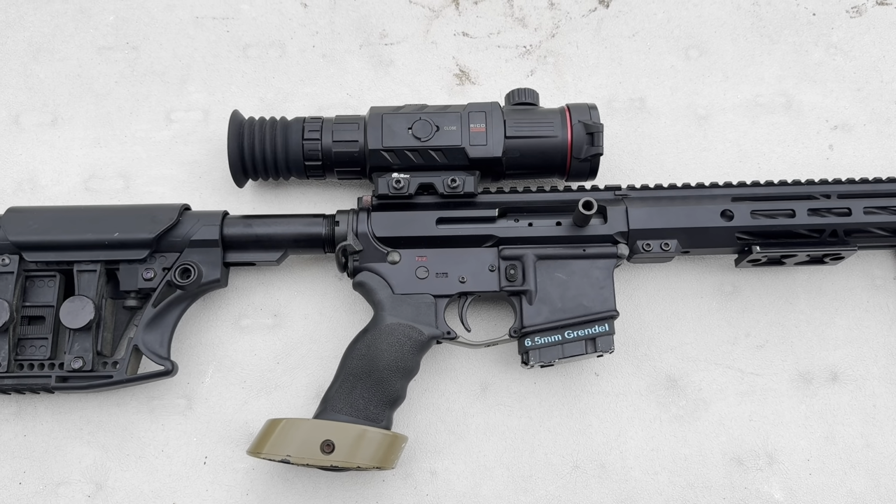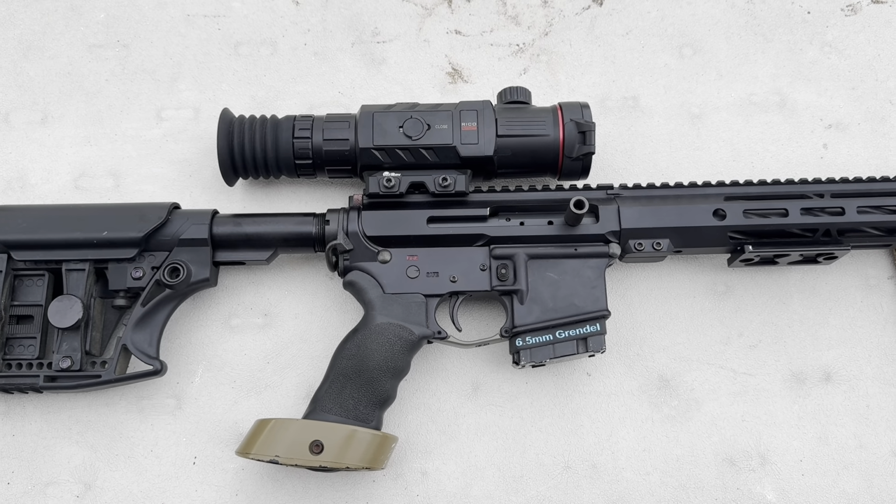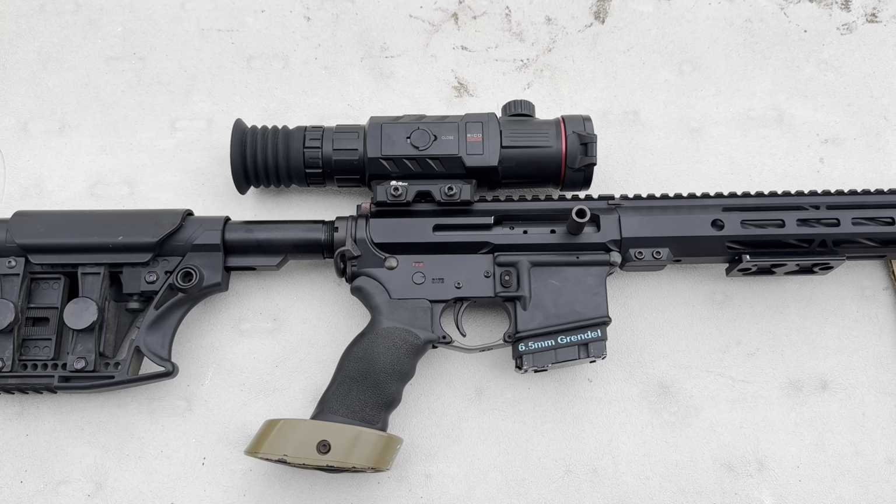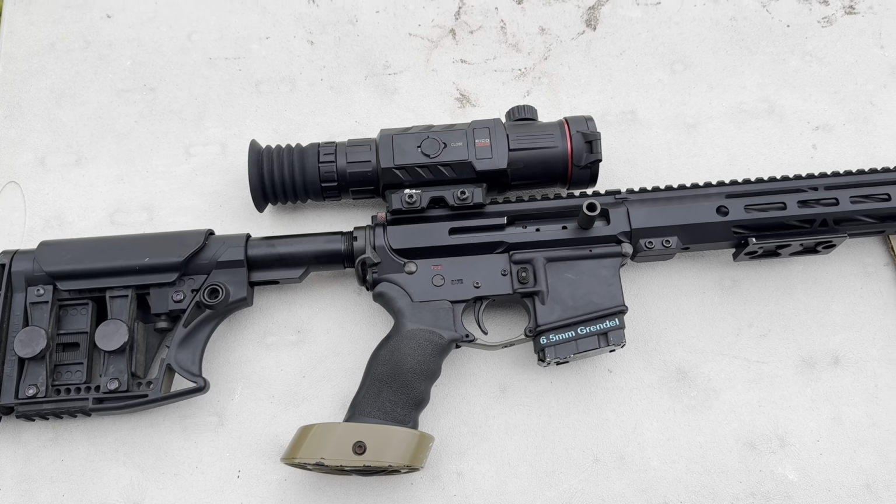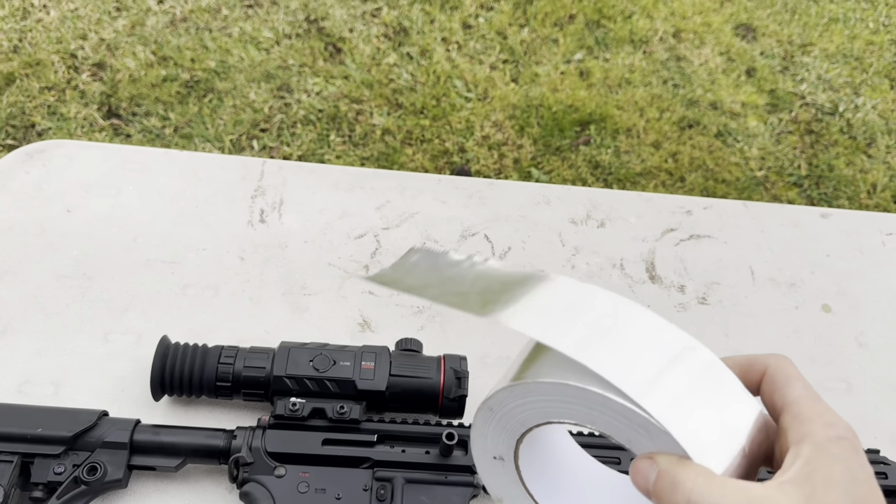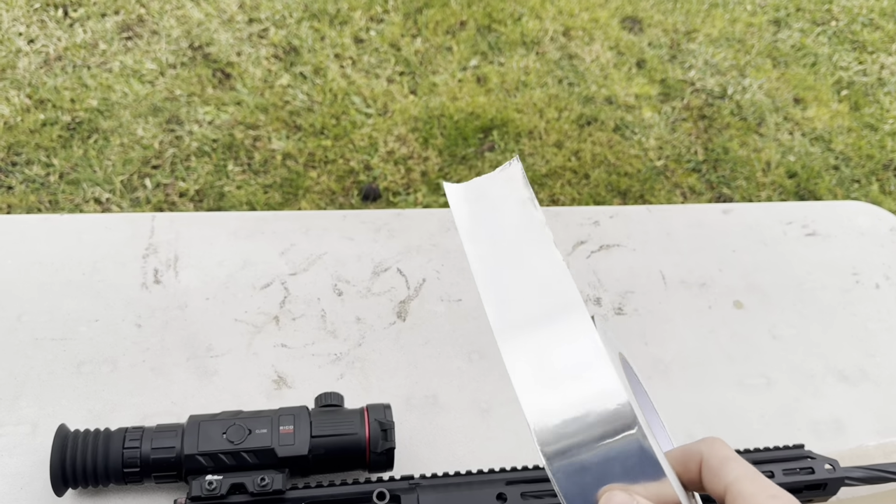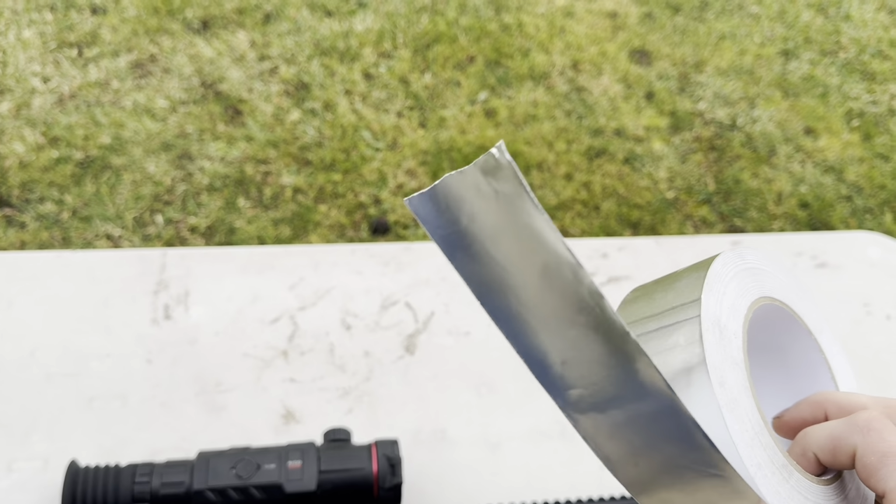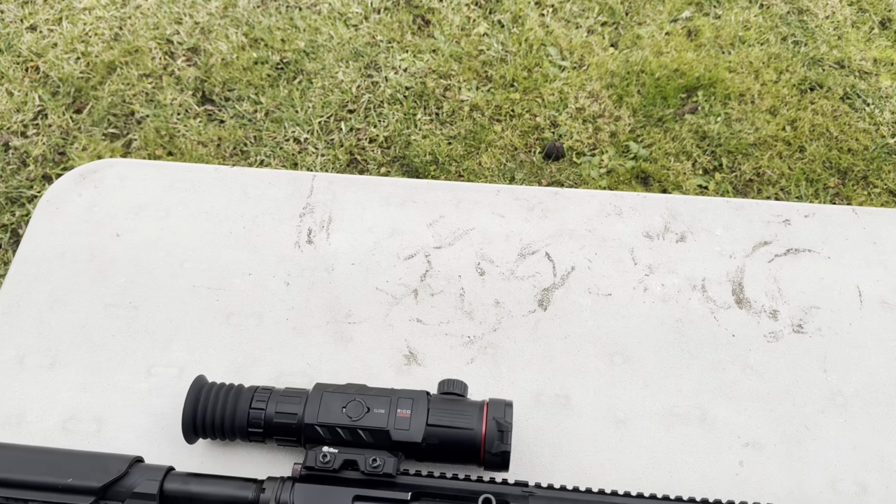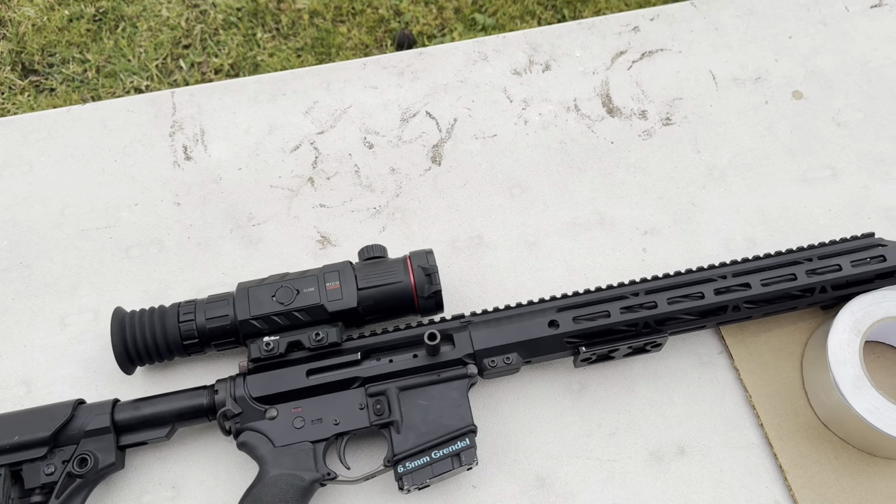Okay guys, one of the most common questions is how to sight in a thermal and what targets you use for sighting in thermal. One of the easiest and cheapest methods I've found is actually just the HVAC tape, the aluminum. I've heard all kinds of things like taping aluminum foil to cardboard, which this is even easier because you just peel it and stick it. I've heard of hot hands, I've heard of cigarettes, I've heard of frozen water bottles. And for me, this is the easiest.